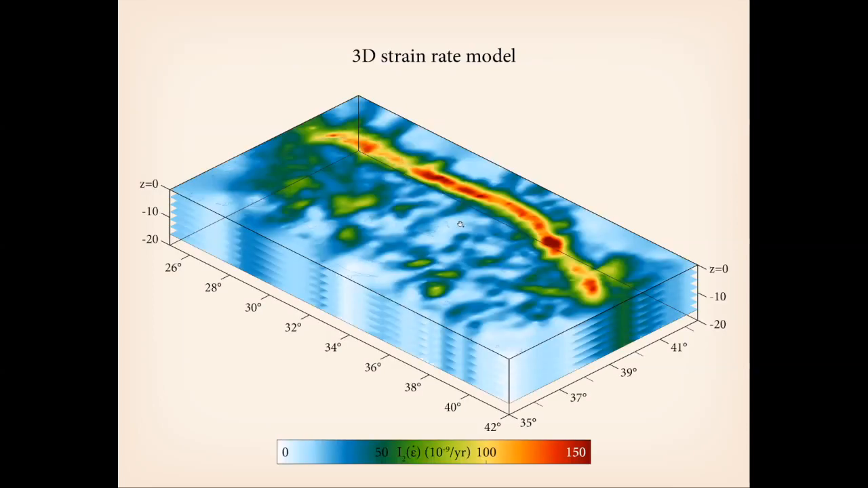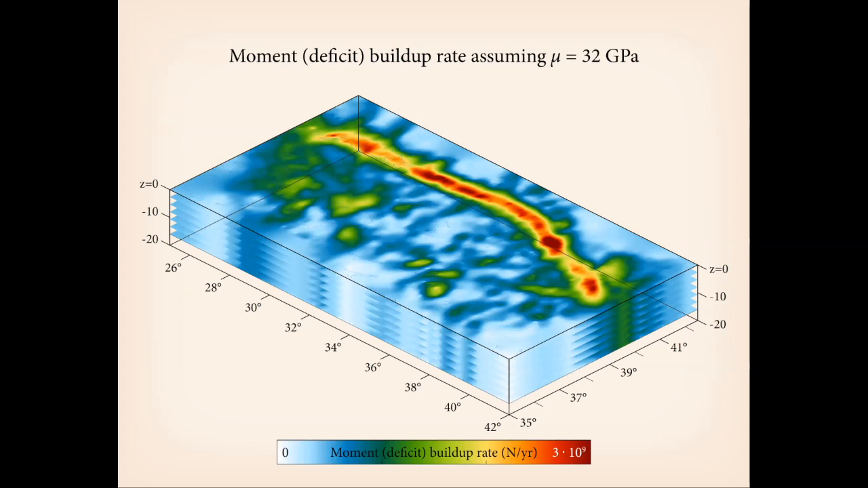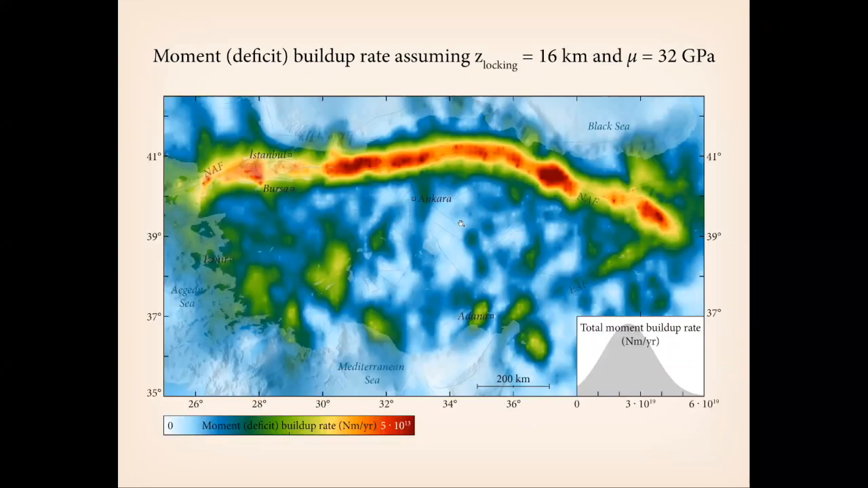So using that, we can convert our 3D strain rate model to a 3D moment deficit buildup rate model. And this is the map view of it, the moment deficit buildup rate per cell, now summed down depth. And so it just is a scalar function of the strain rate, as it should be from the way we've plugged it in.